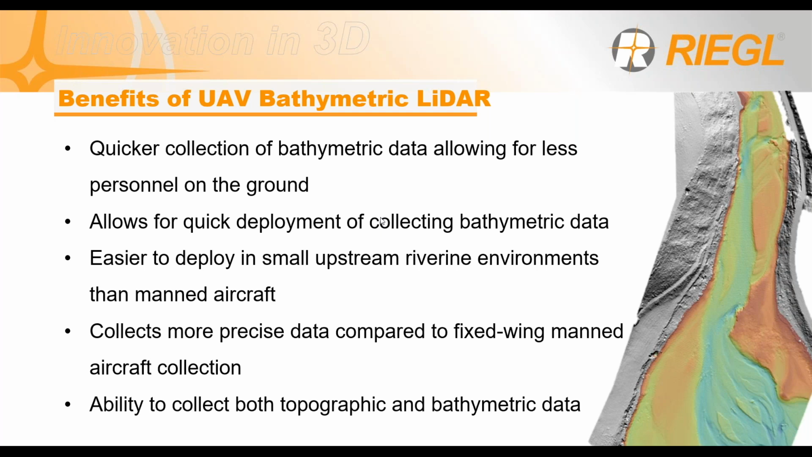It's a lot easier to deploy than manned aircraft in these upstream riverine environments, where putting a crew together and getting in areas where it might be heavily forested or narrow, where your turns might not be as conducive to the aircraft. You do collect more precise data compared to a fixed wing manned aircraft. This is mainly due to the altitude of the scanner, but you do collect more precise data.